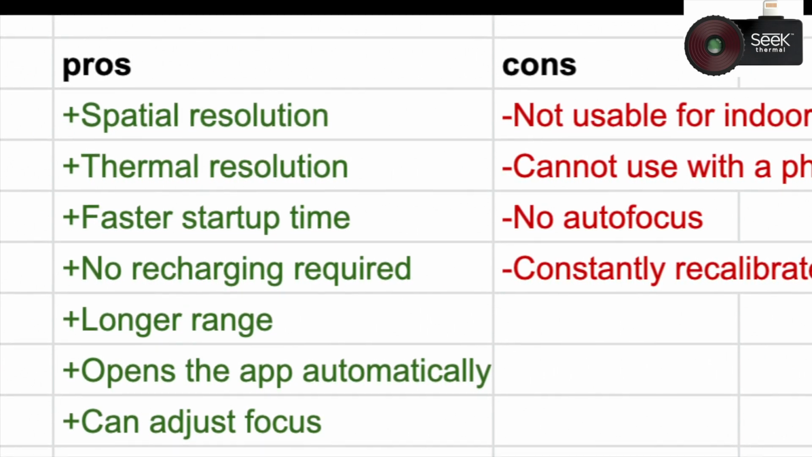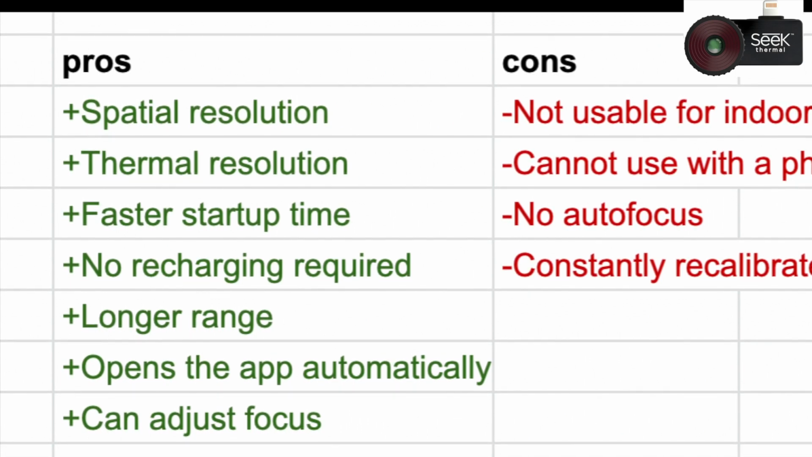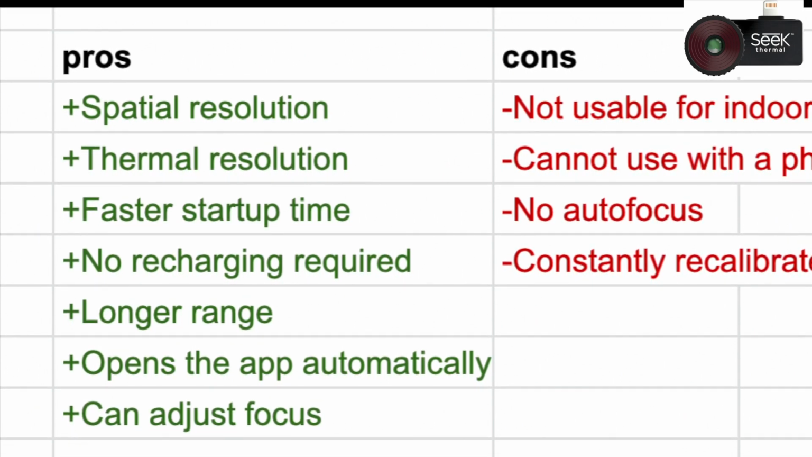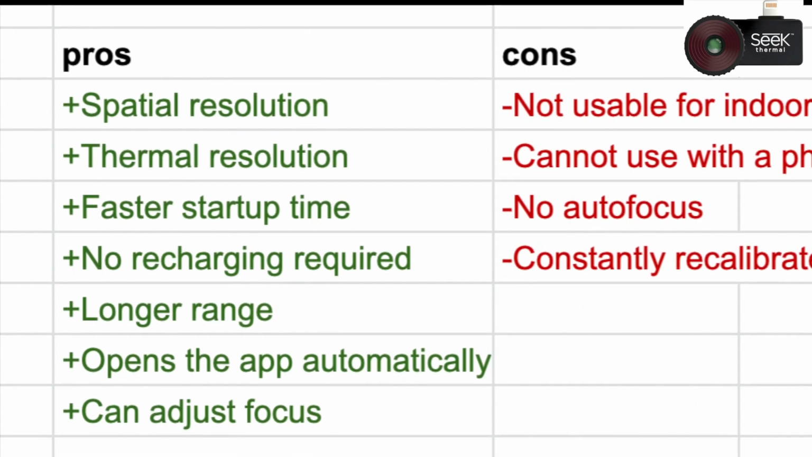The other neat feature is it opens the app automatically. So as soon as you plug the device into your phone, it will show you a prompt saying, do you want to open the app? And if the app is not installed, it'll prompt you to download and install the app, which comes in handy sometimes.